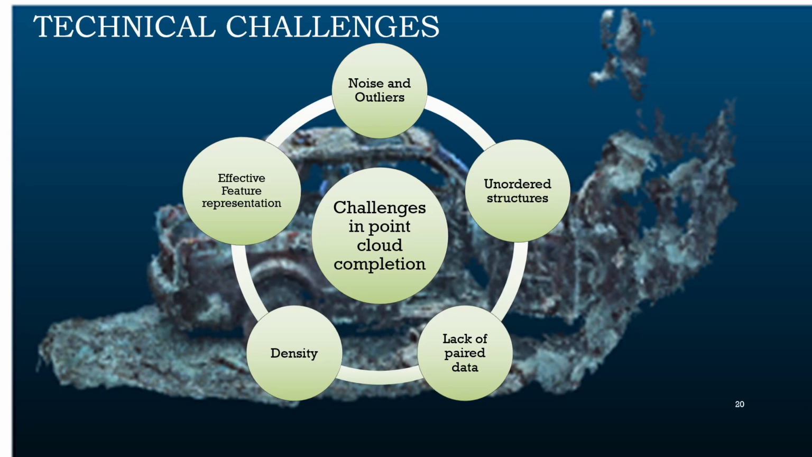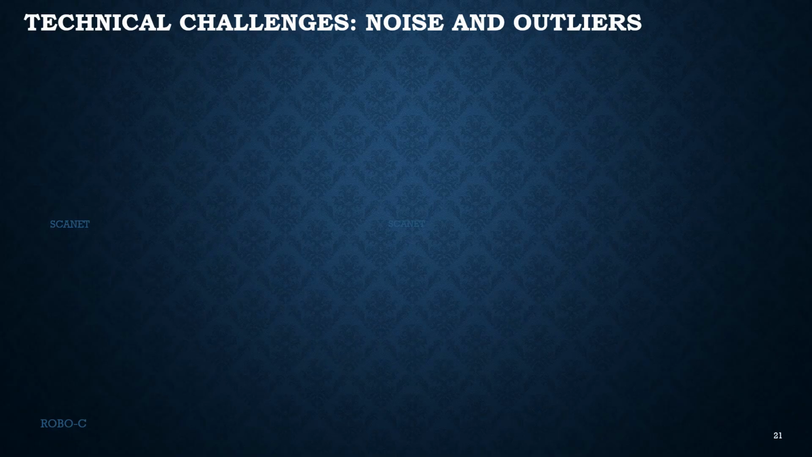Here we discuss the technical challenges in the field of point cloud completion that were identified during our survey. These challenges arise from the properties of point clouds and are grouped as follows: noise and outliers, unordered structure, lack of paired data, density, and effective feature representation.